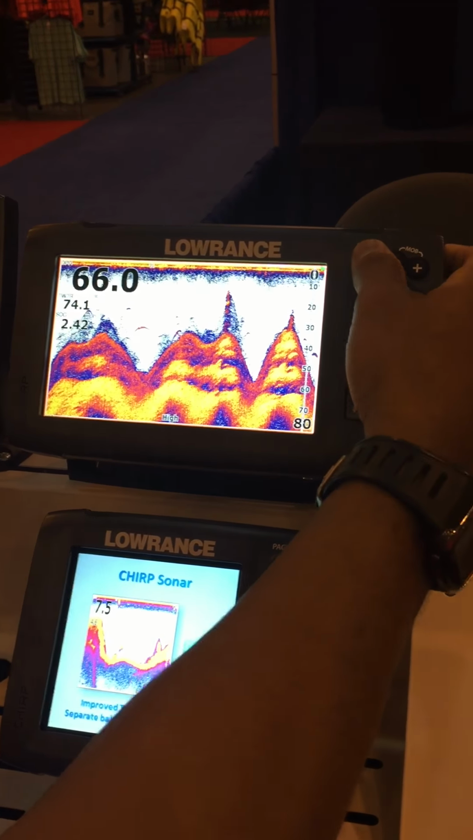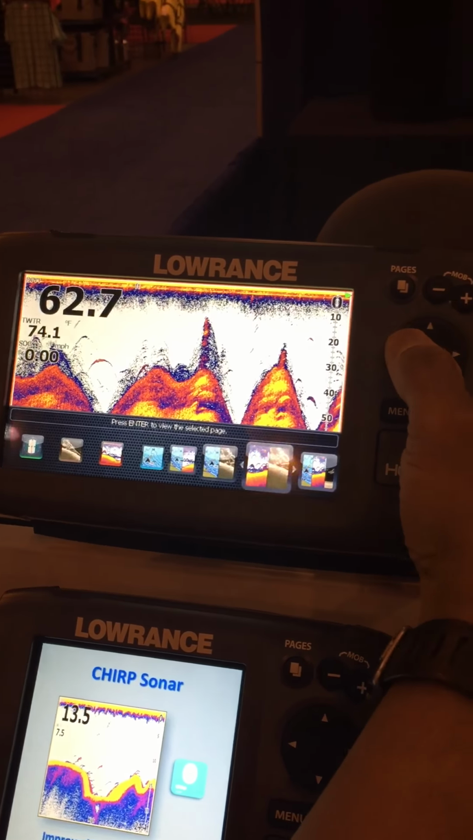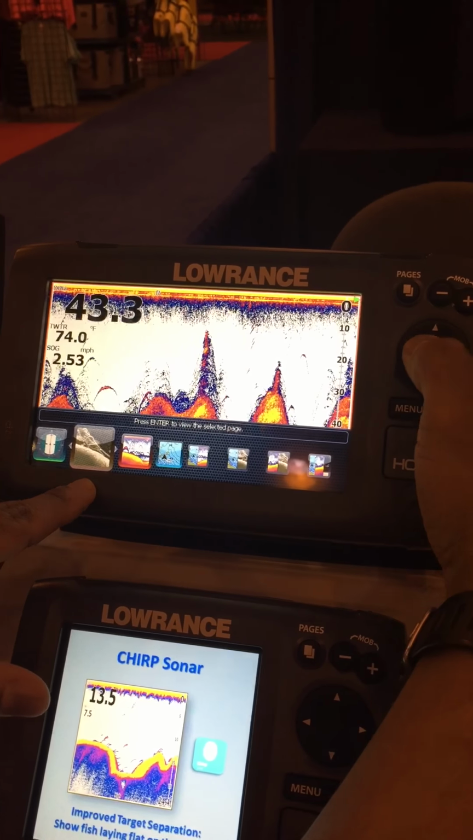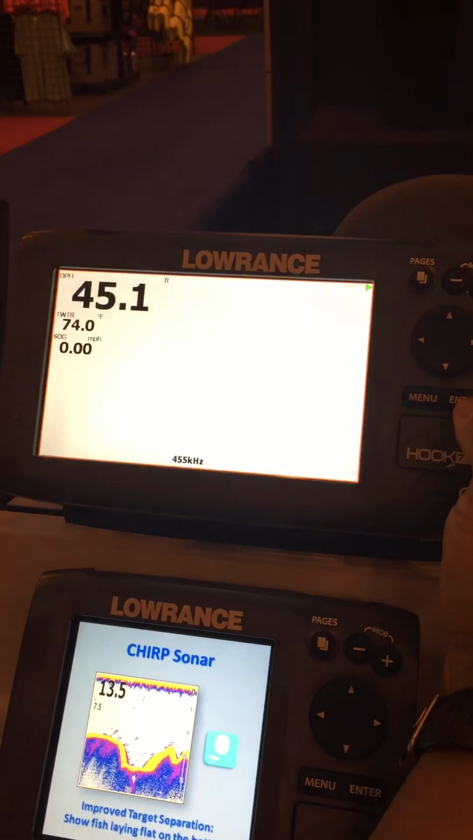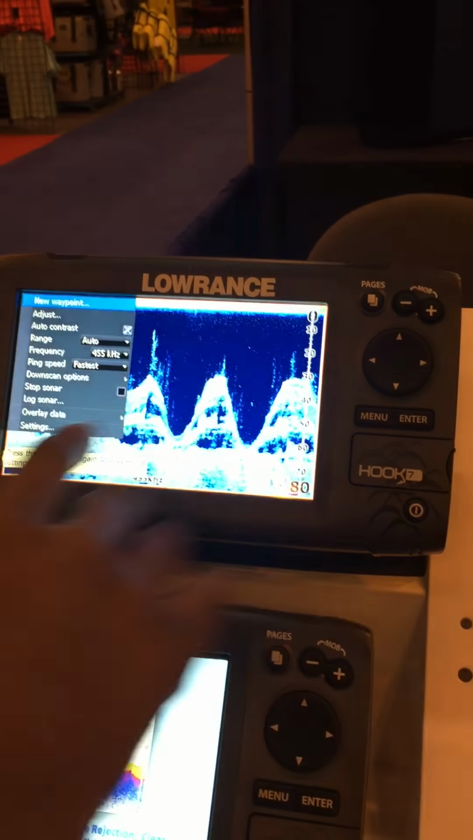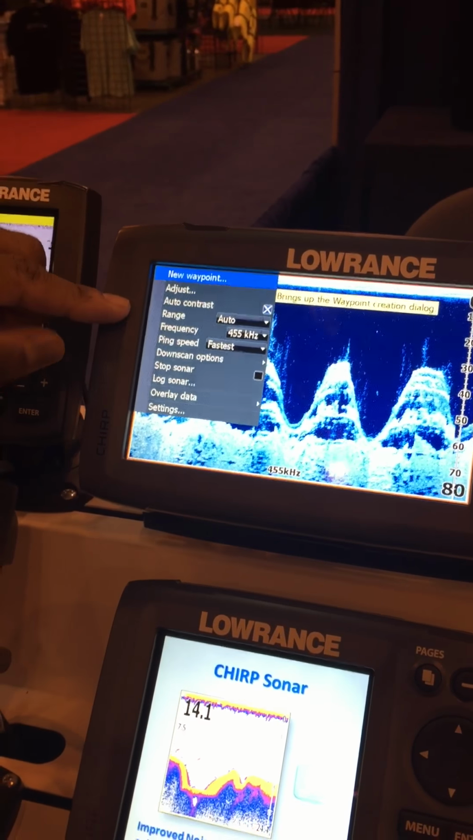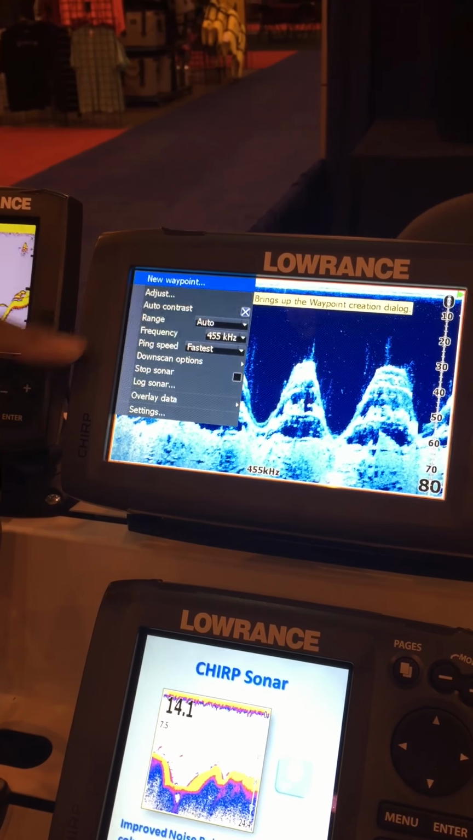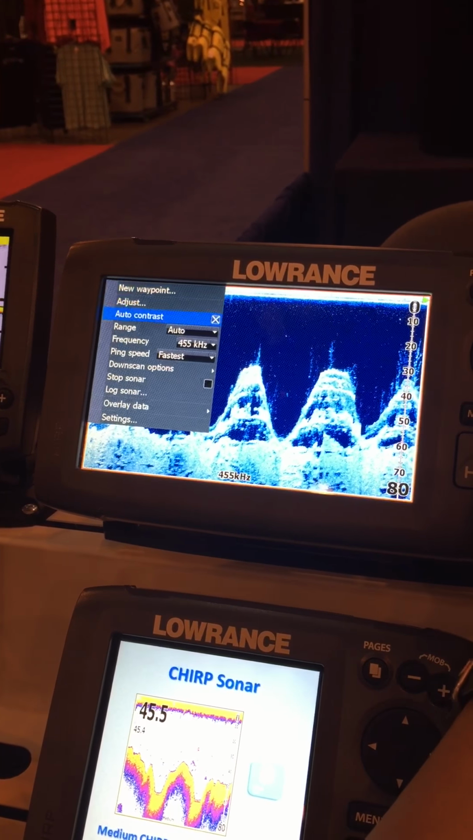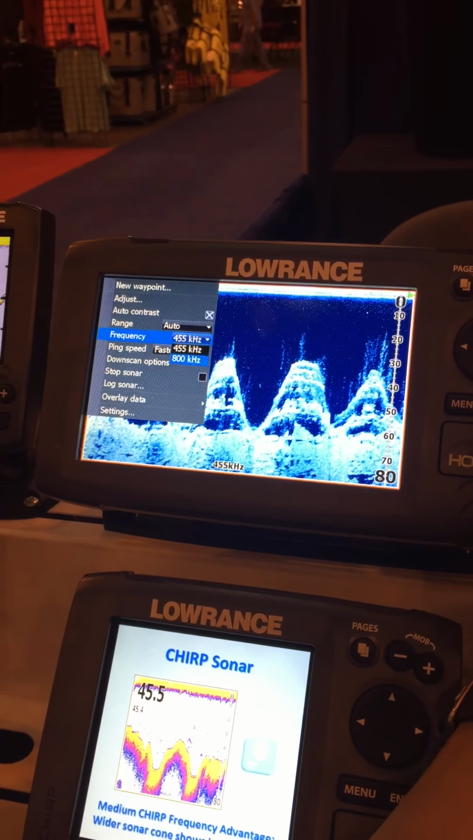The other setting you can do is go to your downscan imaging page. So that's pages, and then you just scroll over to the downscan imaging pages. You hit enter, and you can switch your frequency. So there's not much setup here. I'll tell everyone to keep the range and all that in auto, just to make it easy. Auto contrast also, and just change your frequency to whatever looks better for what you're using the unit for.